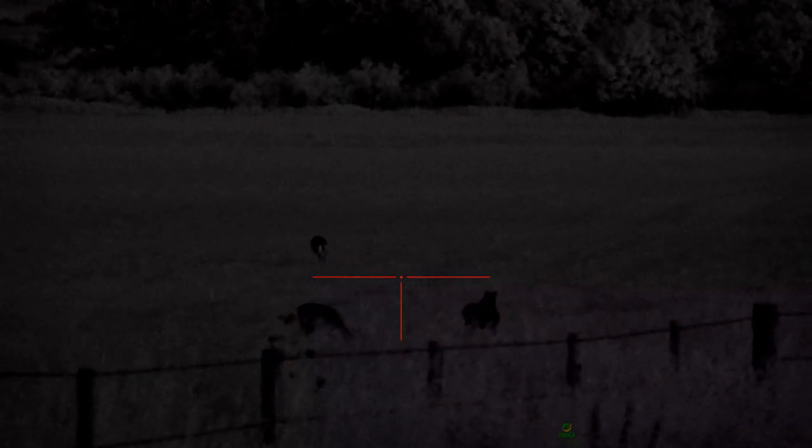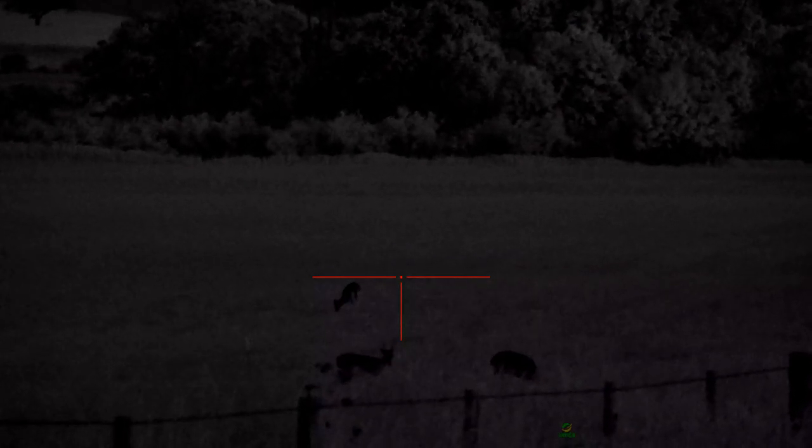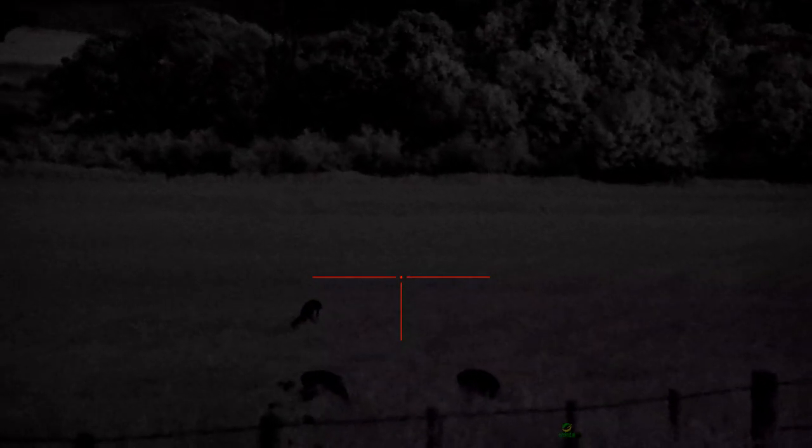So we're now in black and white, and that is ready for IR. I'm going to give it 10 more minutes because it's now past 11. Give it about 10-20 more minutes to see if it gets any darker, and then I'll try it in with the IR.